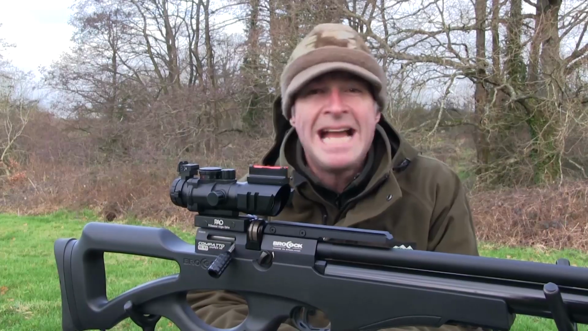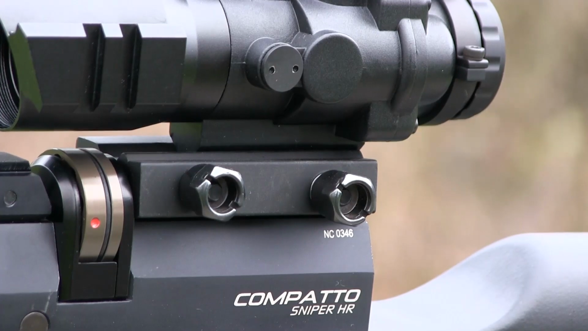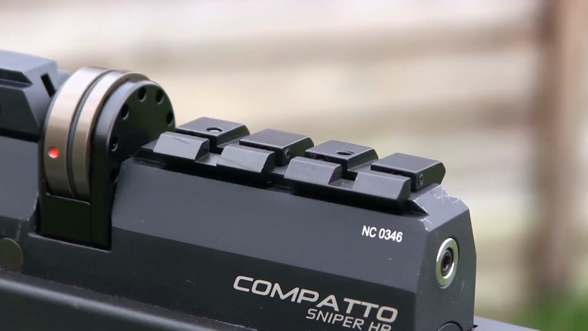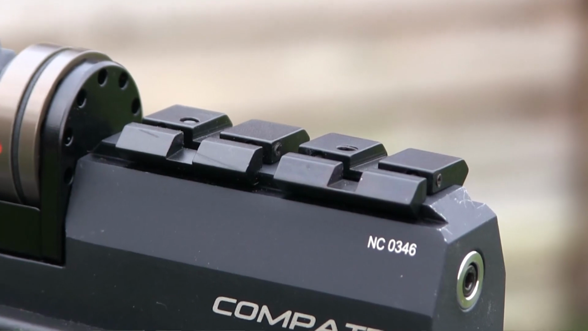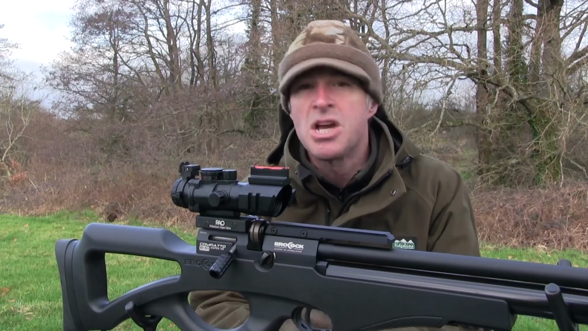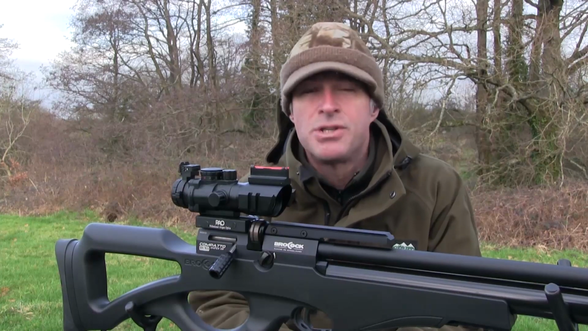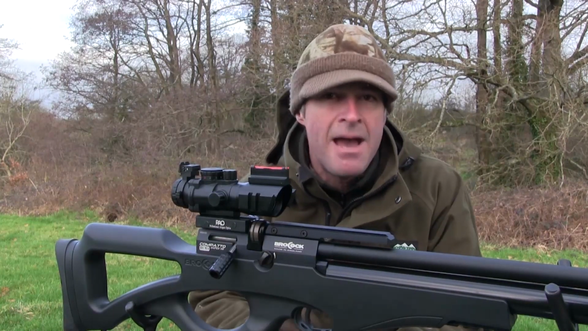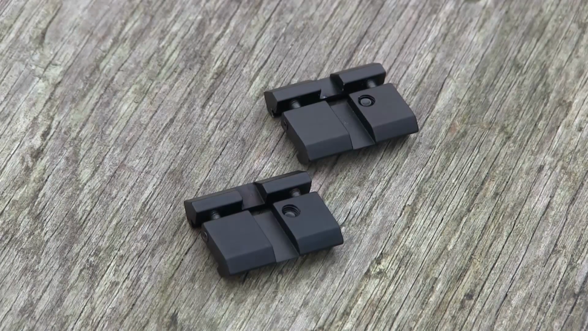The scope attaches by means of an integral Picatinny type mount, which is quick to deploy and very secure. You can also attach it via conventional dovetail rails, as I've done here, if you buy yourself a set of snap fit adapters. Quick and very easy to use, these neat little adapters are available at the special price of just £12.99 per pair when purchased with a scope from the Shooting Party.